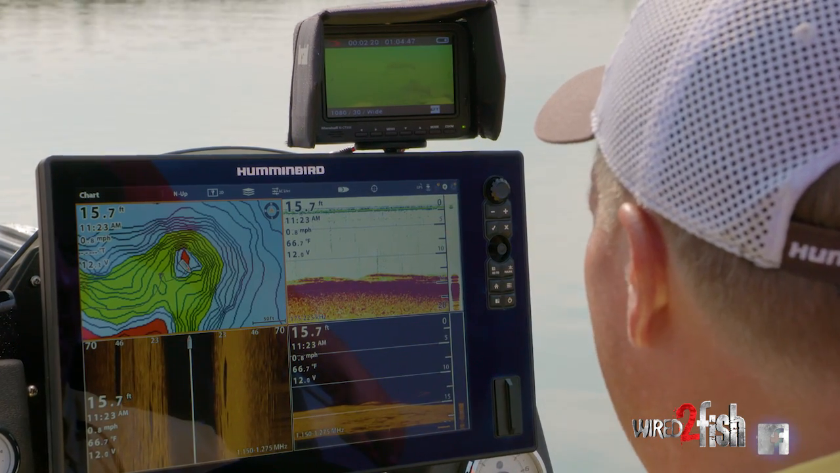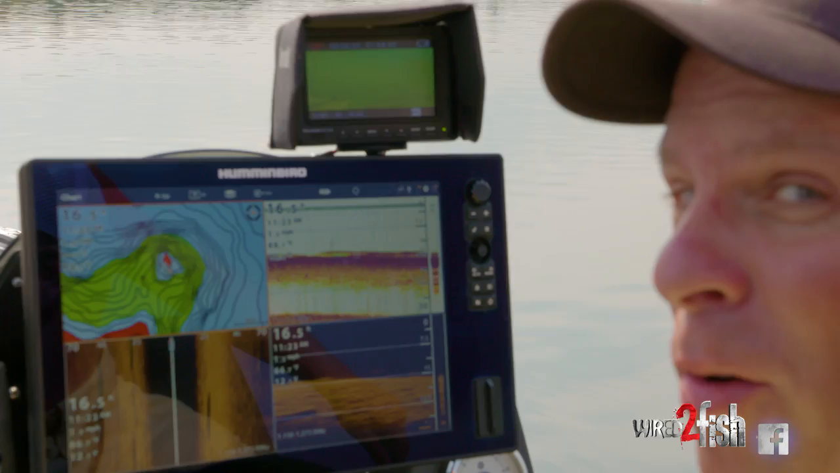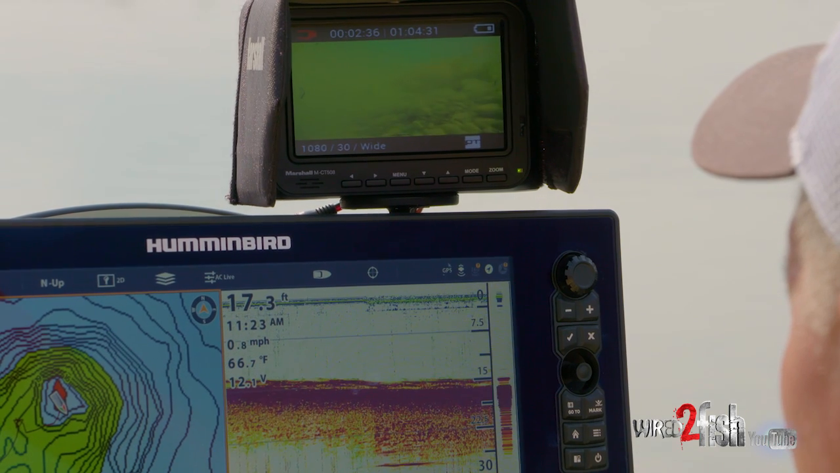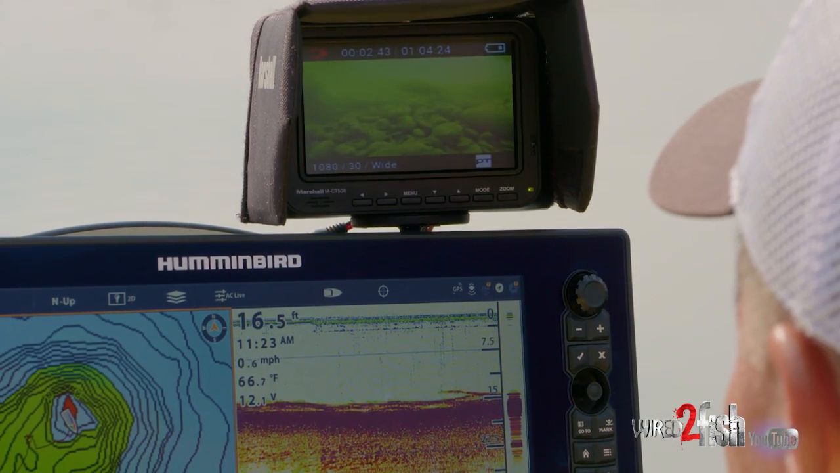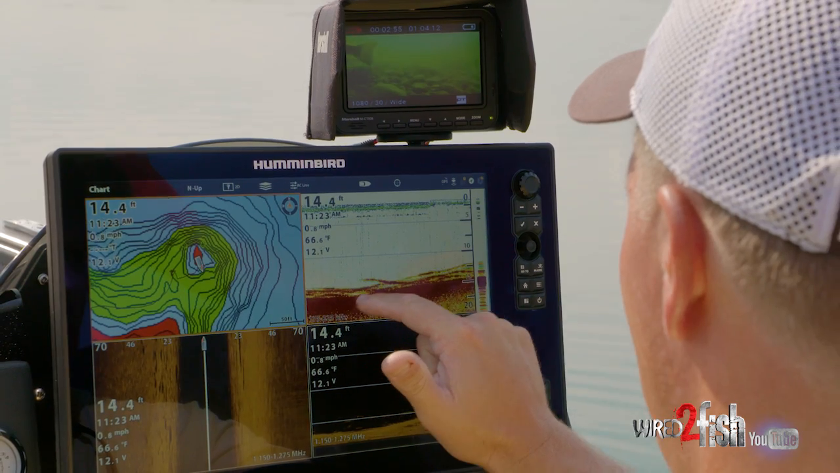And oh, by the way, that's what they look like. So if you ever wondered what a bass looks like on chirp sonar, that's exactly what it looks like. Look up on that. Man, that is a serious school of bass. That is sick. That is sick. Oh my gosh. And if you look here on the sonar, you can see the hard bottom and it's red